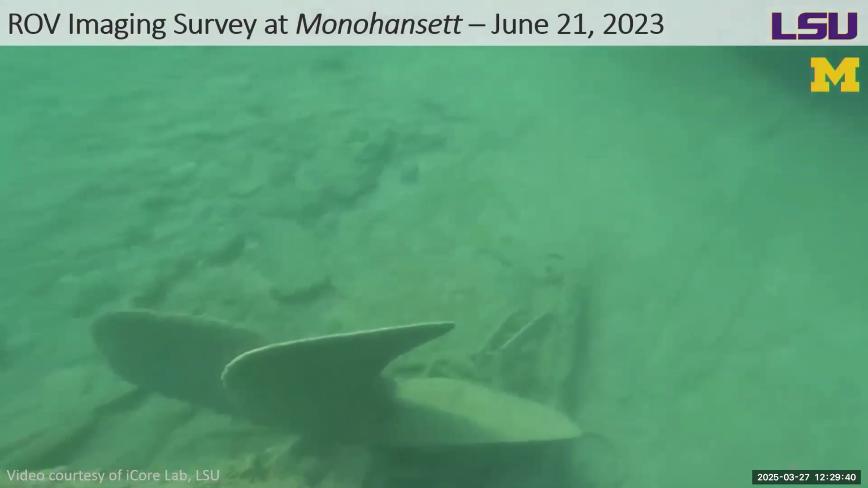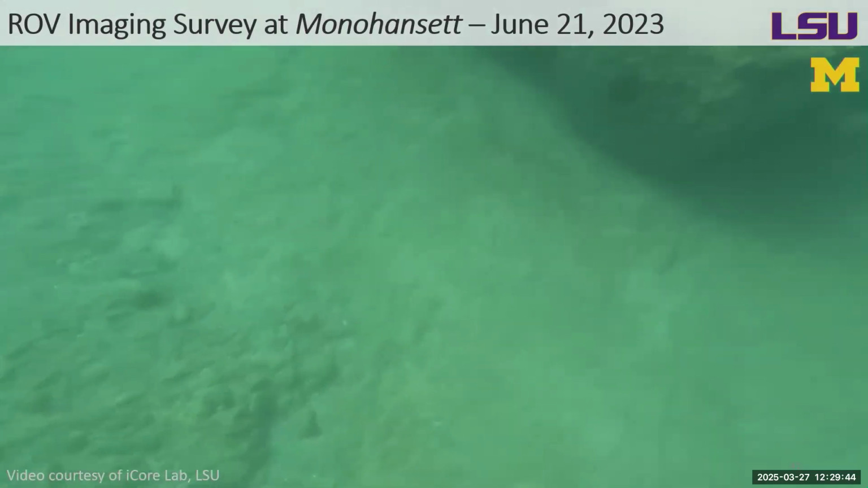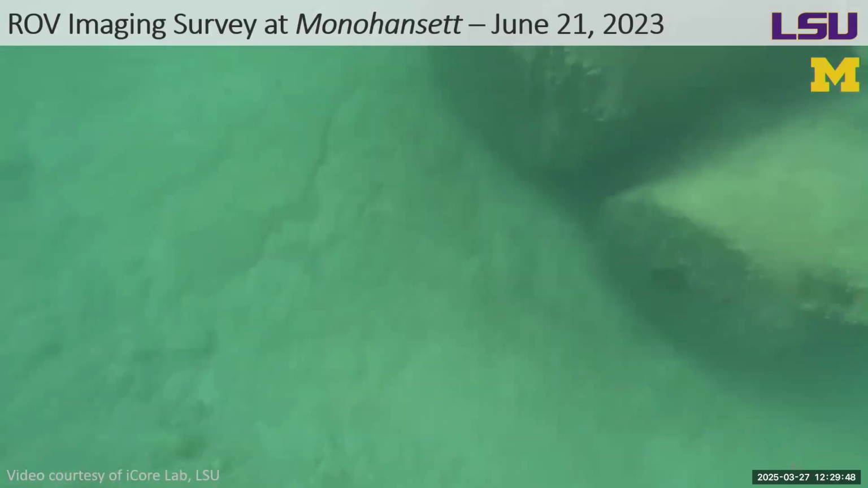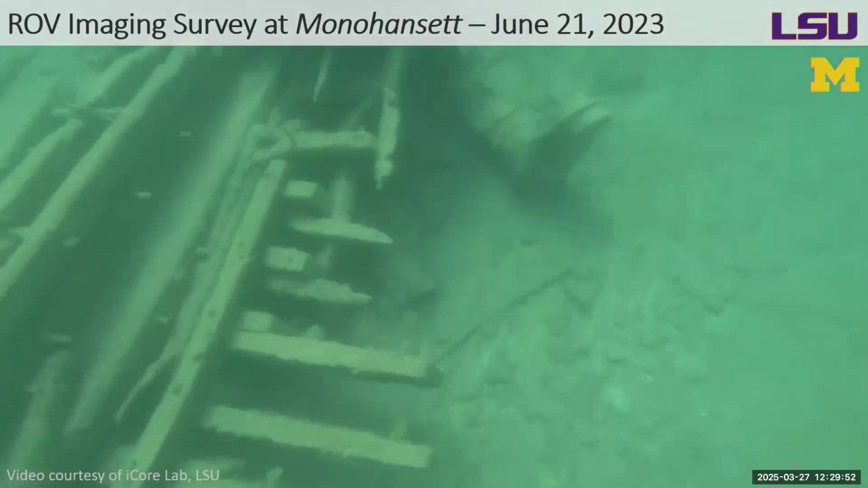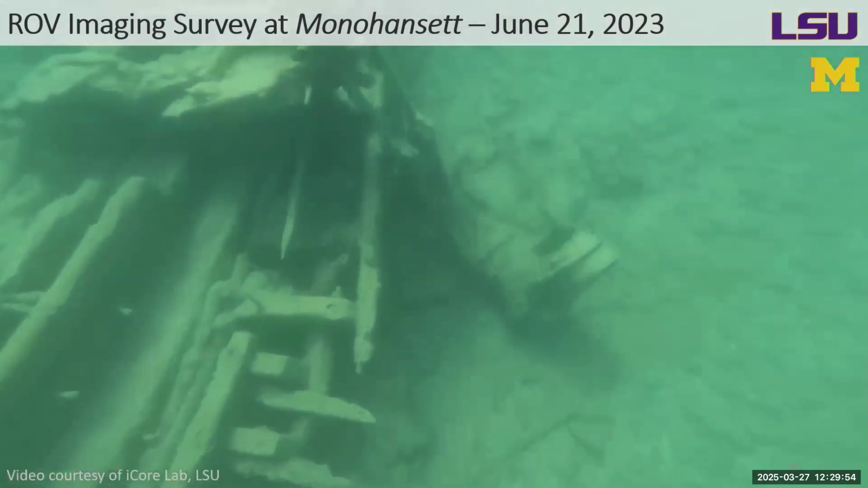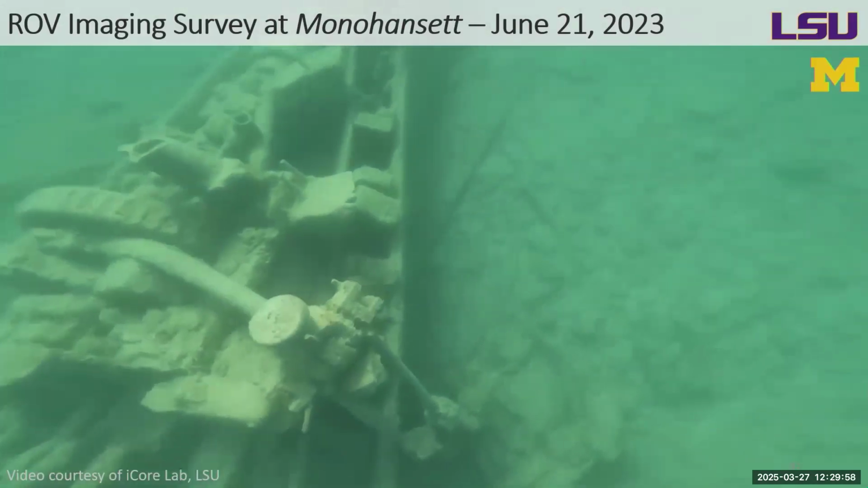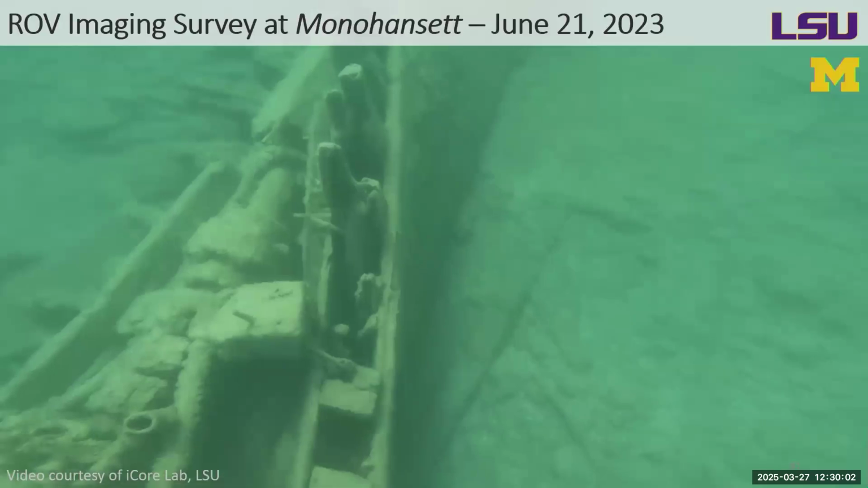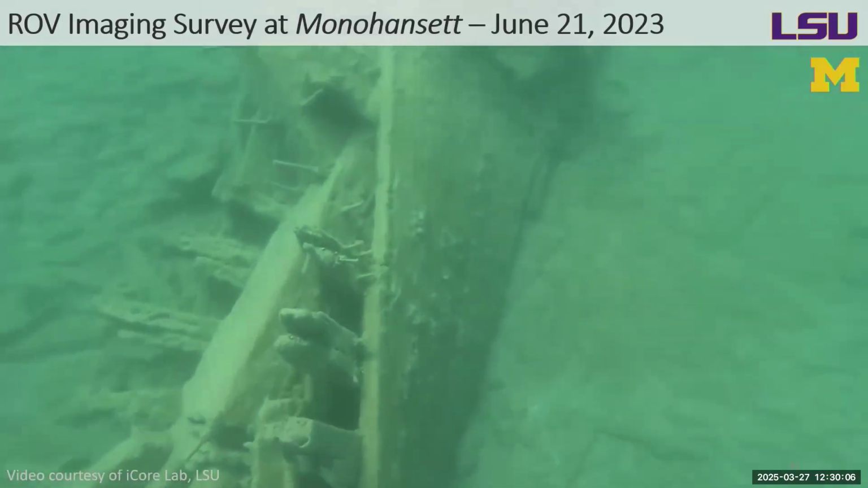So for our imaging surveys, I mentioned we have to be pretty close range for capturing imagery. That's because of the image degradations that we see underwater. What's leading to these blue or green watercolors is attenuation, backscattering, essentially water column effects on underwater image formation. So we typically need to be about 2 to 4 meters from the objects that we're surveying to carry out these surveys and get useful images.